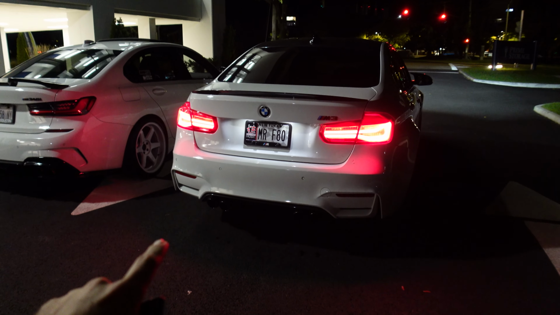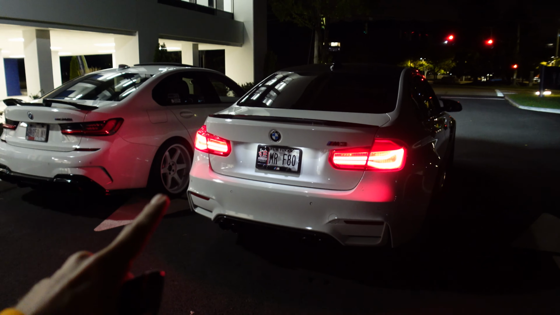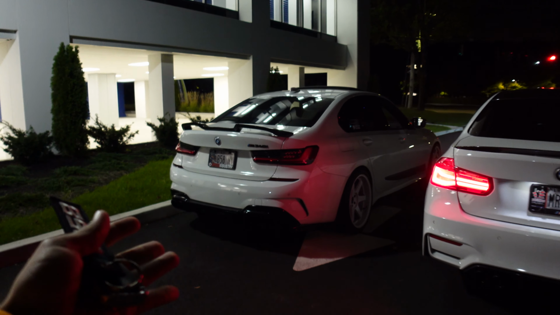Giving us some good sounding revs, and he just has the M Performance exhaust on this car. It doesn't have any kind of mid pipe, any catalyst downpipes, and it sounds that loud. I wonder what my car would sound like with the M Performance exhaust.